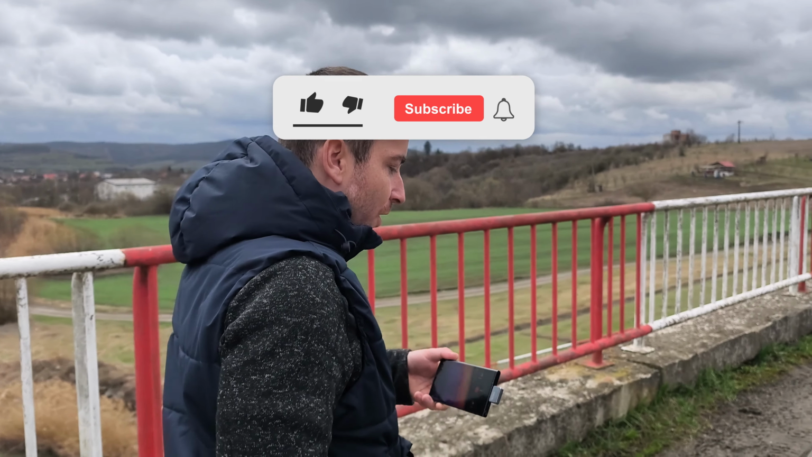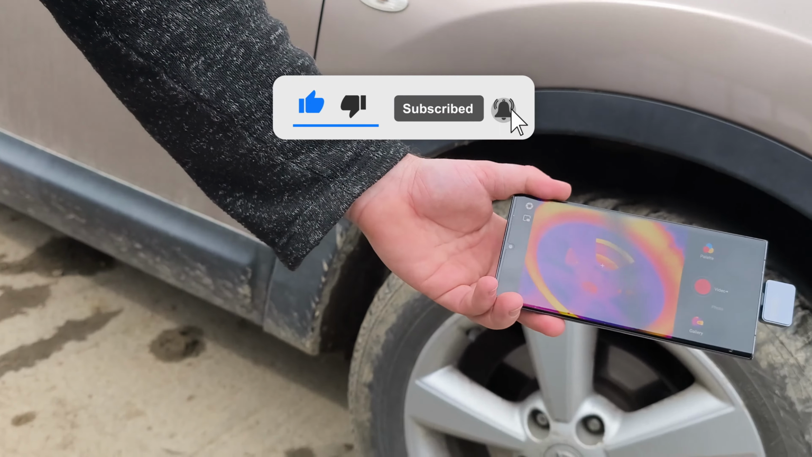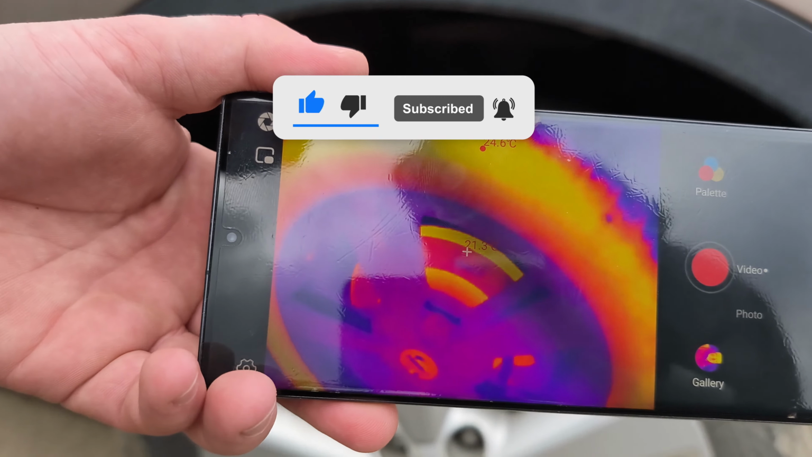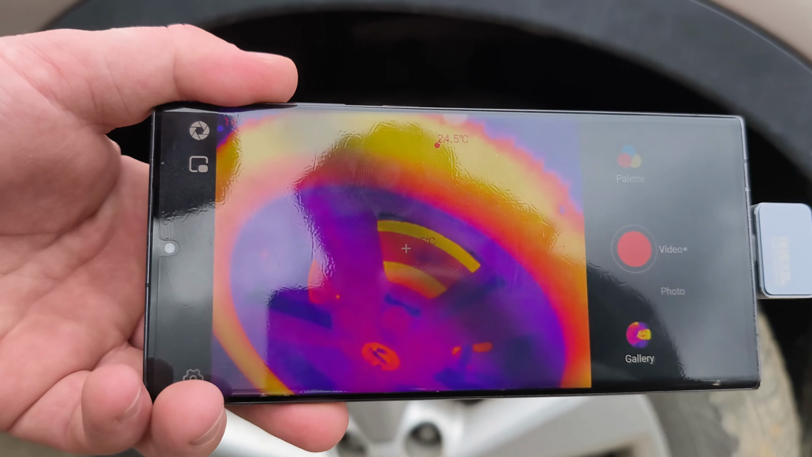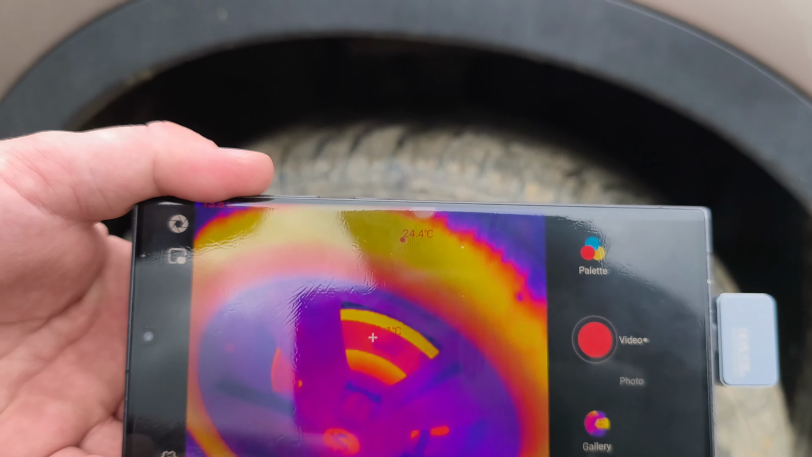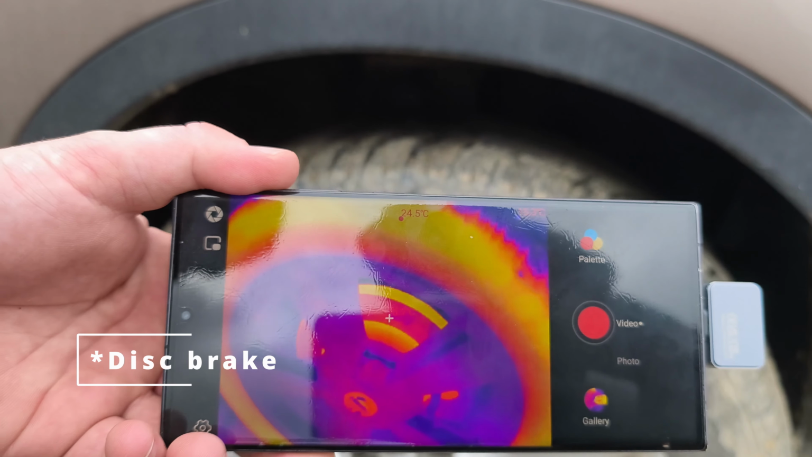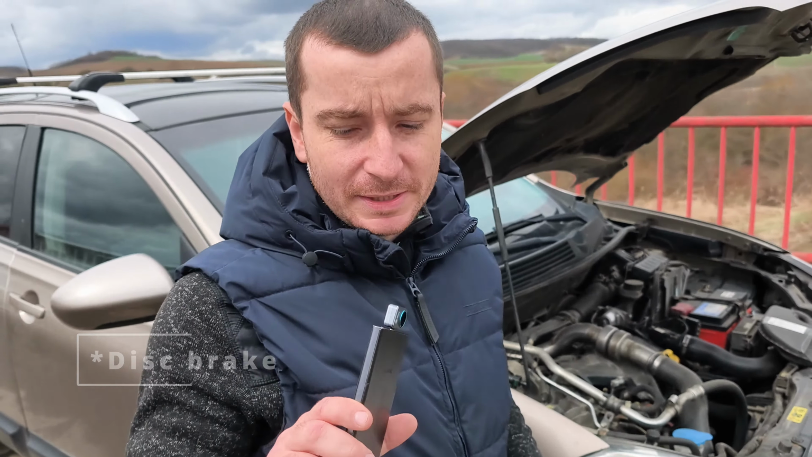So yeah, you can even check the heat of your braking system in your car. Since I didn't make a big trip today, it hasn't really heated up. My tires are more heated up than my braking plate. So yeah, that's about it. It's a pretty amazing small camera.